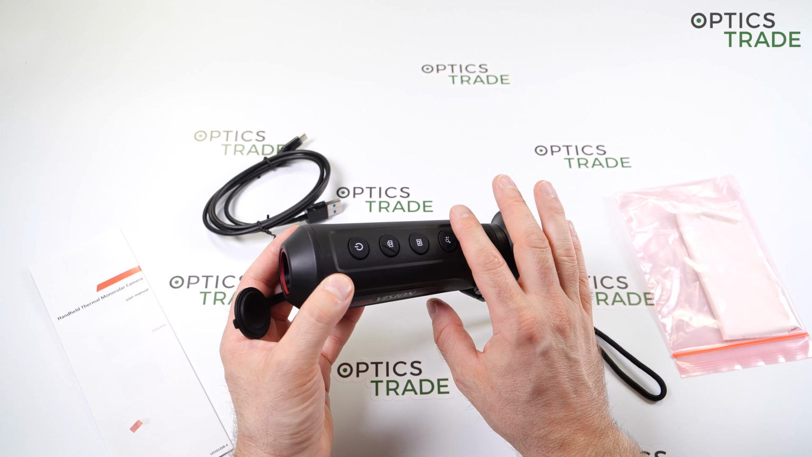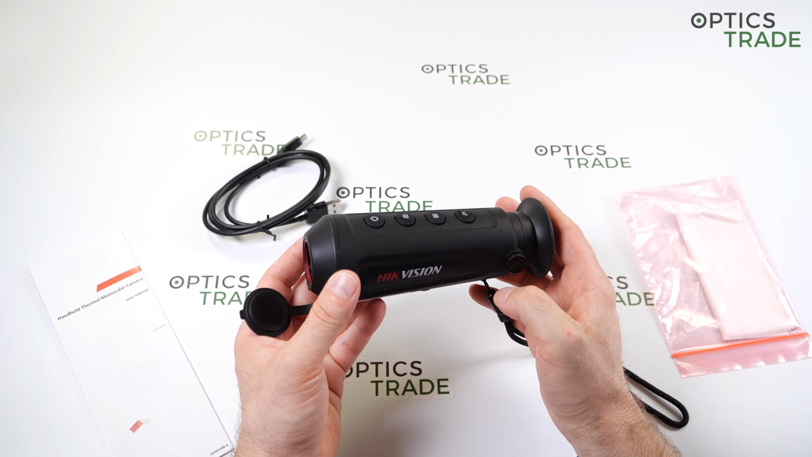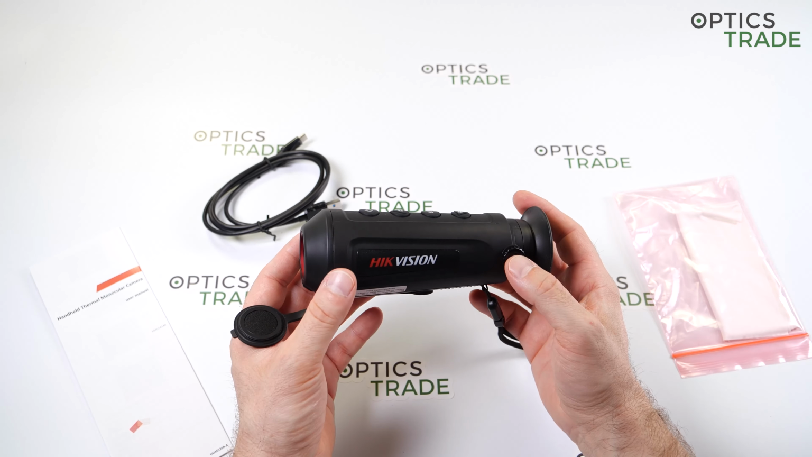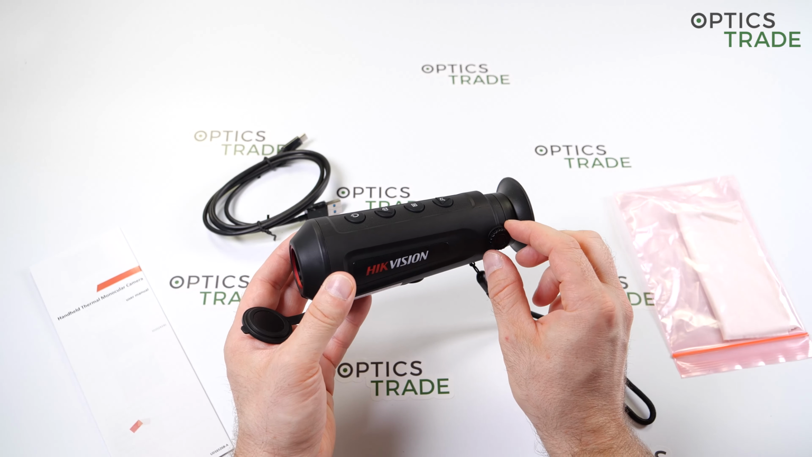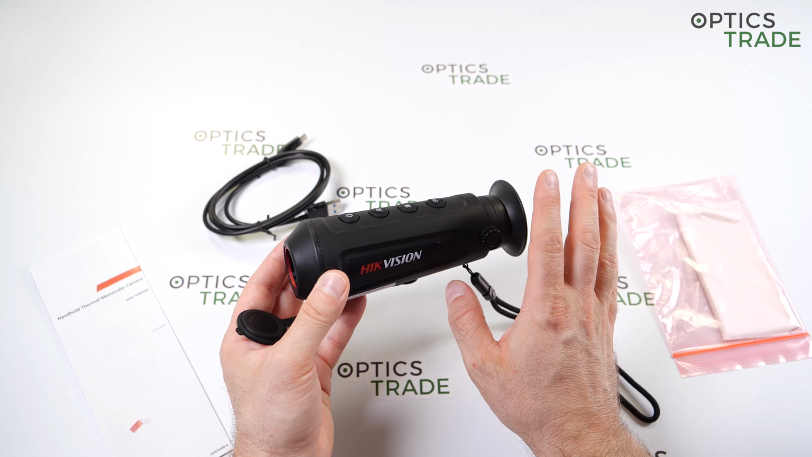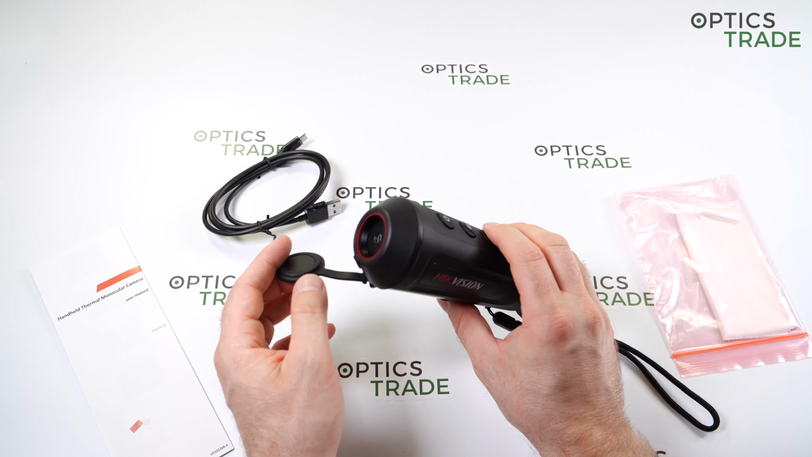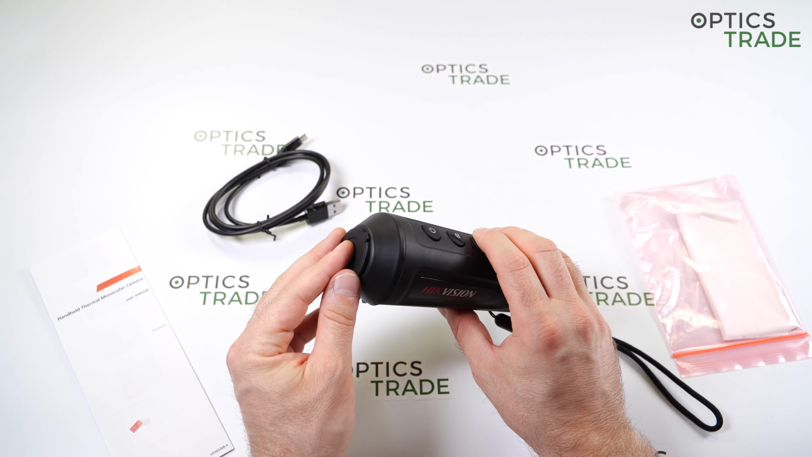Well, the refresh rate is not on the same level as with their more expensive devices or other devices from competitors which have 50 Hertz. But still, for 600 euros, the image is fluent enough. So even if it has 30 Hertz or 35 or 40 Hertz, it still works good enough.